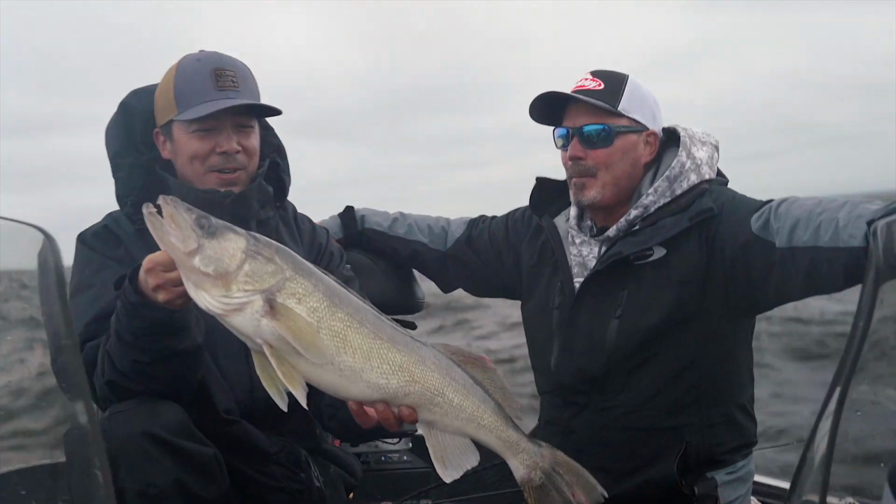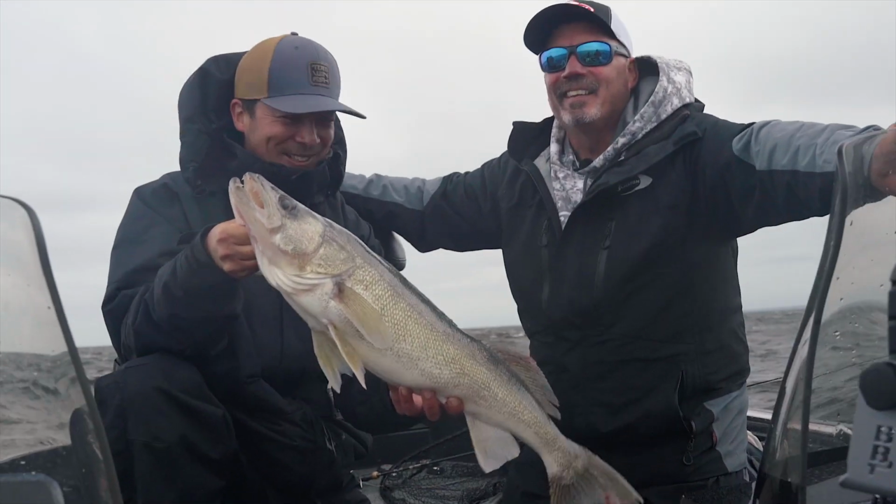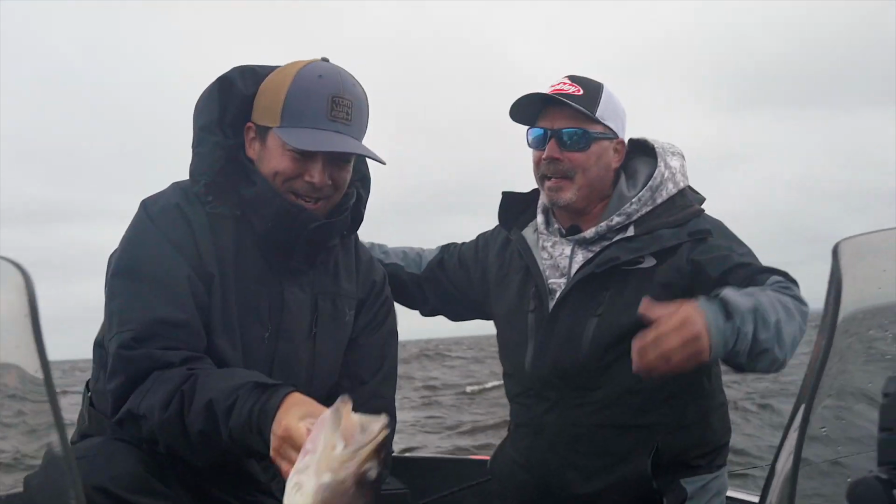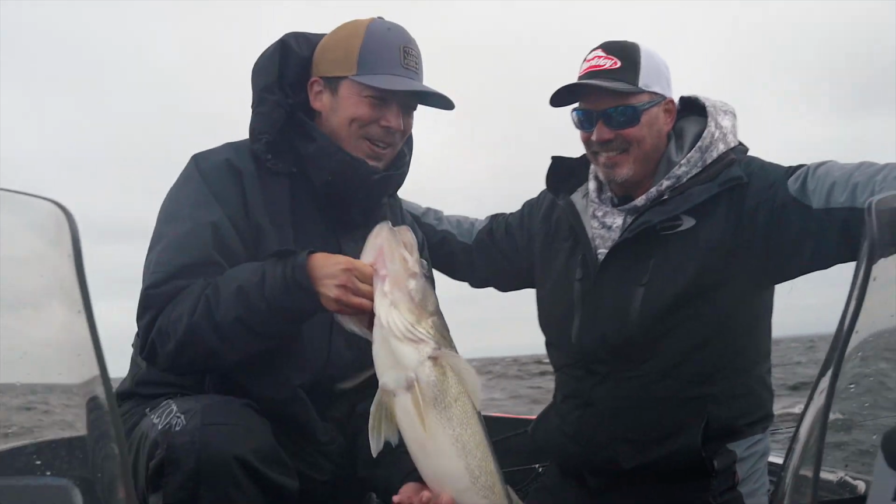Yeah, I know. My aim gets a lot better when I see a bigger fish, too. And then they're trying to catch it. He goes, I got it. Nice work, boys. Get that big mama back, right, huh?